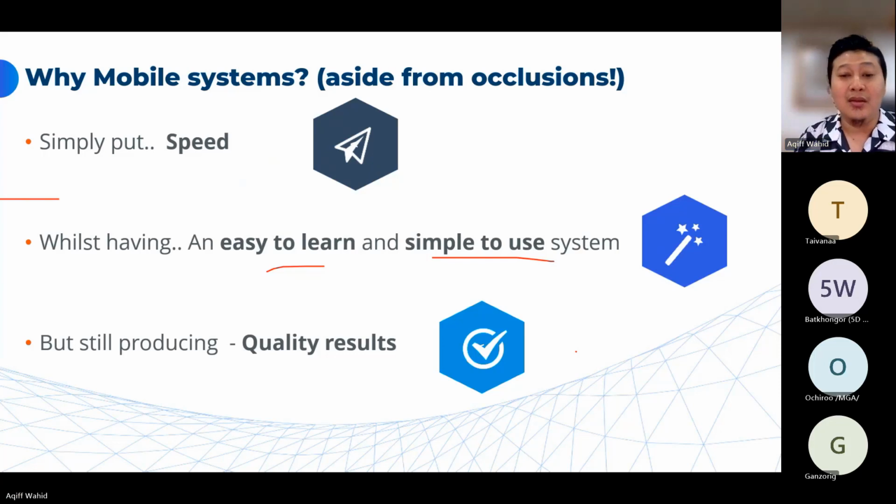And then, good enough quality results. For some applications which require 2-3 mm, maybe we are not the product for that kind of application. But let's say, for example, 1.5 centimeters to 2 centimeters accuracy is good enough, especially for structural as-built, for example, or stockpile calculation. If that is good enough, then we need to be mobile. We don't have to use a terrestrial scanner anymore.